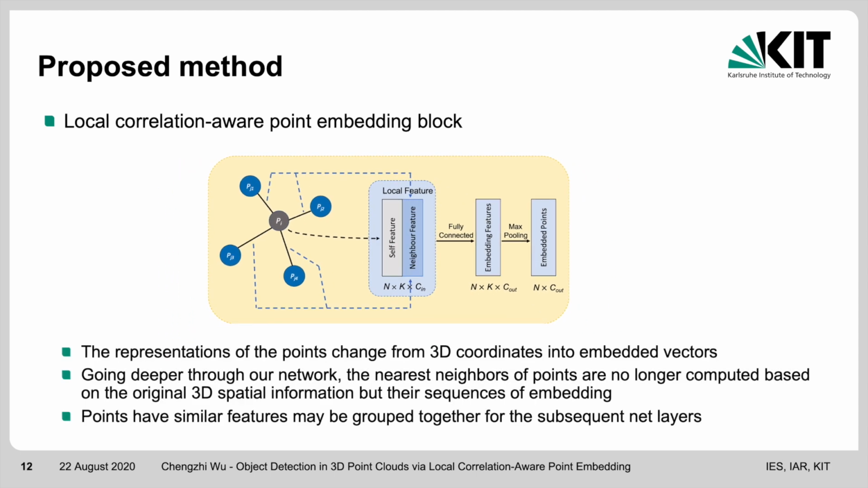With these local correlation-aware point embedding blocks, the representation of each point will change from 3D coordinates into an embedded vector. And going deeper through our network, each point will be further embedded. Points that have similar features may be grouped together as neighbors in the later network layers.